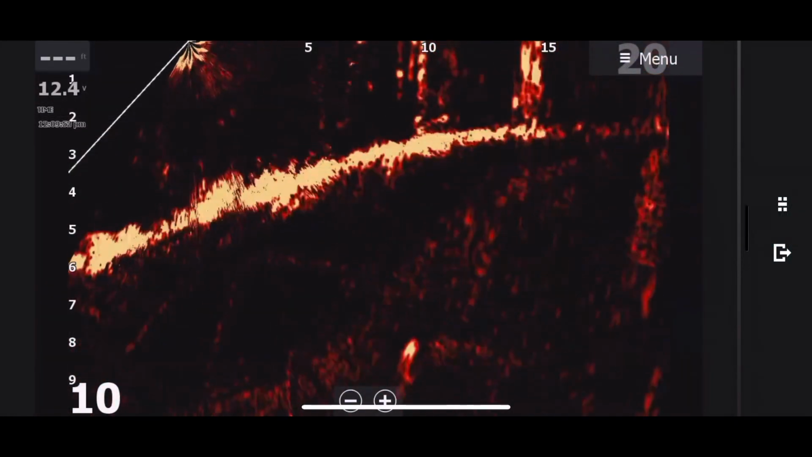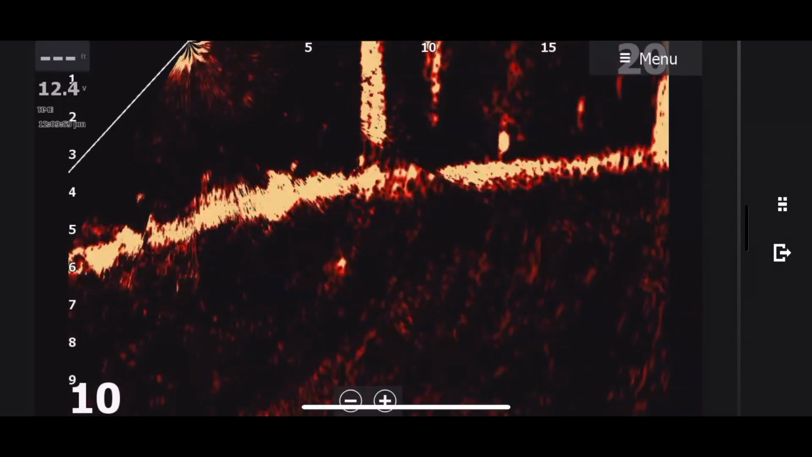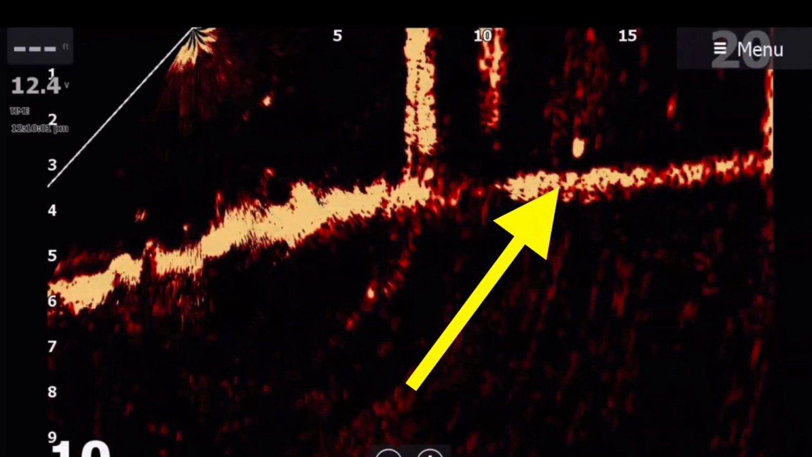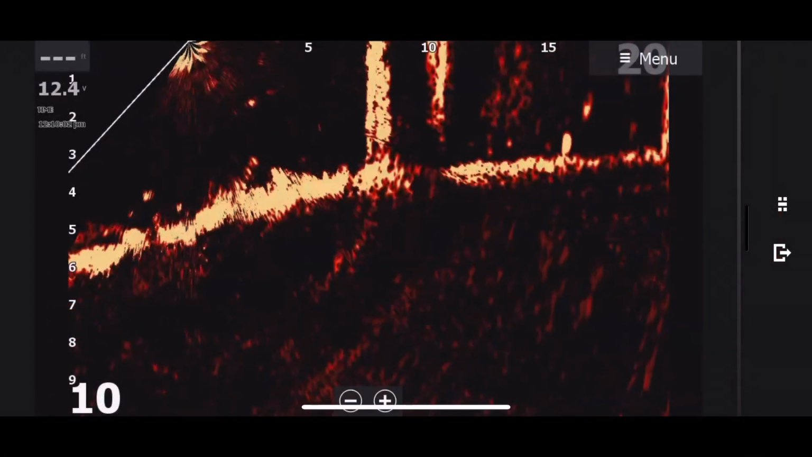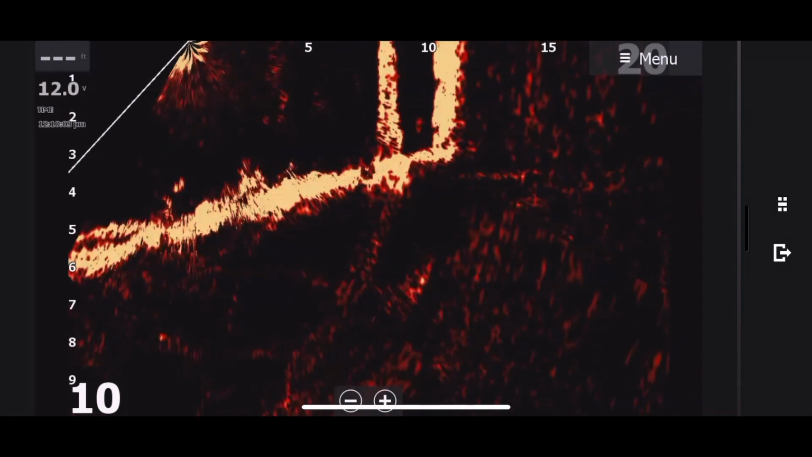All right, guys, here's what we're looking at today. We're going to break down how I discern whether it's crappie or bass, what I'm looking at. Right here, I'm pointing at a crappie. The return is not a strong return. It's bright, but it's not a strong return. You can make out the body of him. Just right here, you'll see him kind of swim up.